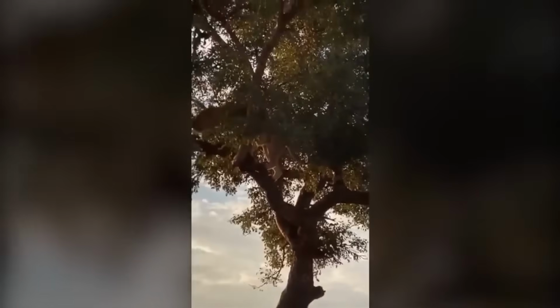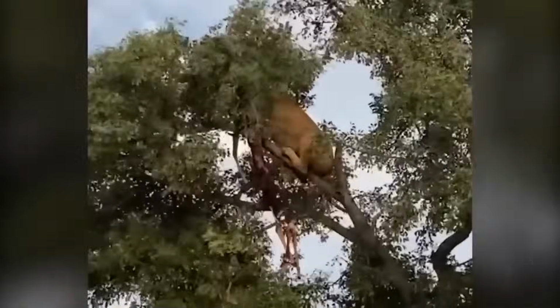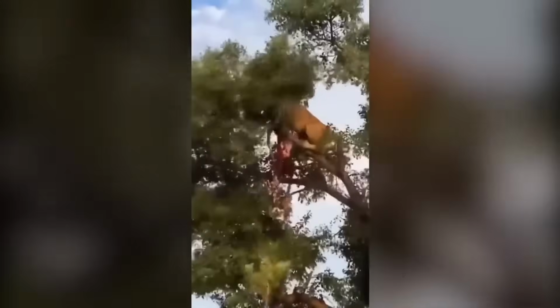Watching it and not being able to get a hold of it itself, one of the lionesses decided to go for it, but the leopard was in no mood to make a deal or share it with the mighty queen, starting a quarrel among them. Then they fought over the dead deer, and that too on a tree branch.